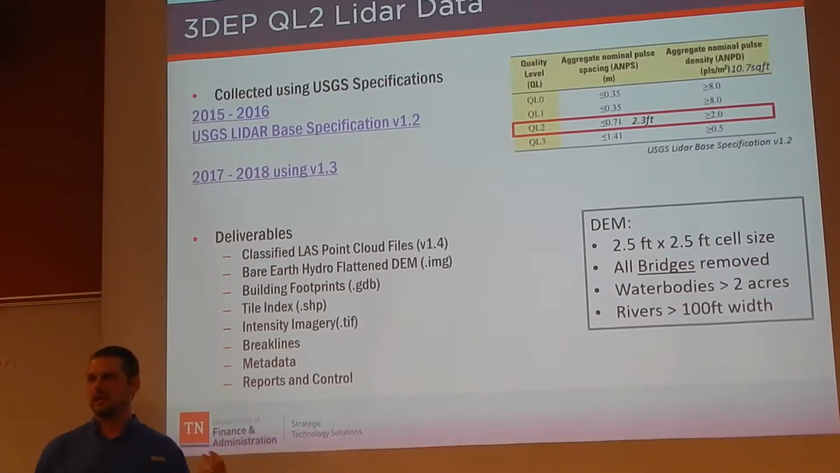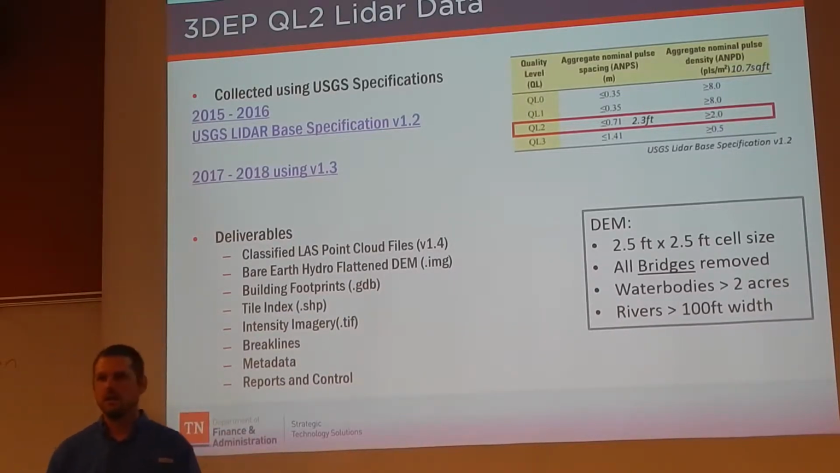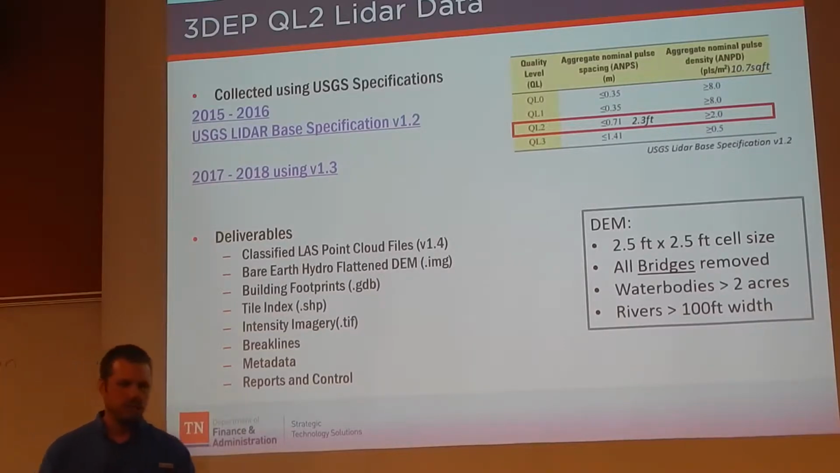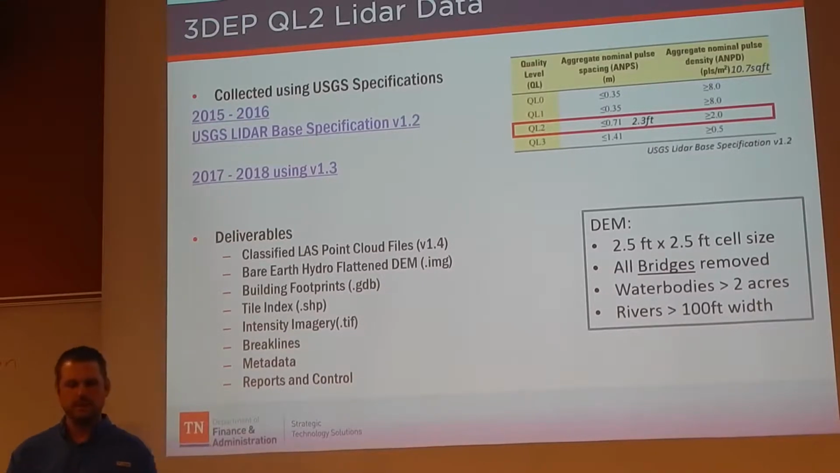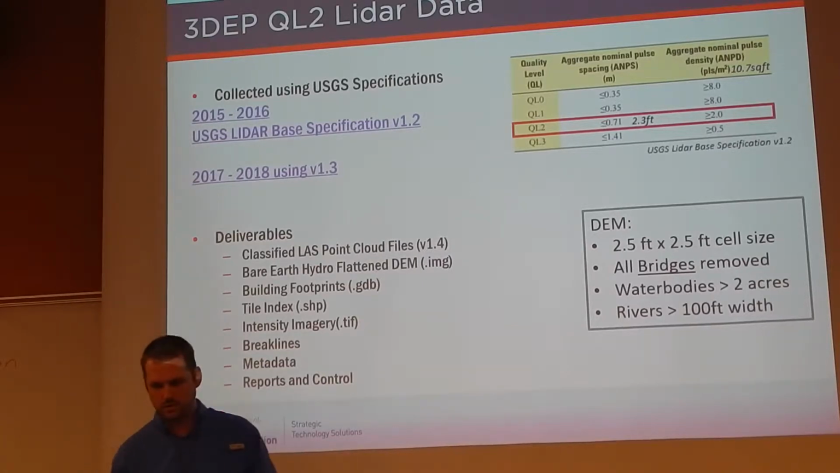The West Tennessee data, the NRCS data, does not have building footprints extracted from it. These are a specific add-on that we have requested because, while they're 2D, they're still a very useful data set that can be extracted from the LIDAR. We also have a tile index and then intensity imagery, and I'll go into some specifics about each one of these. Breaklines, metadata, and then reports and control.